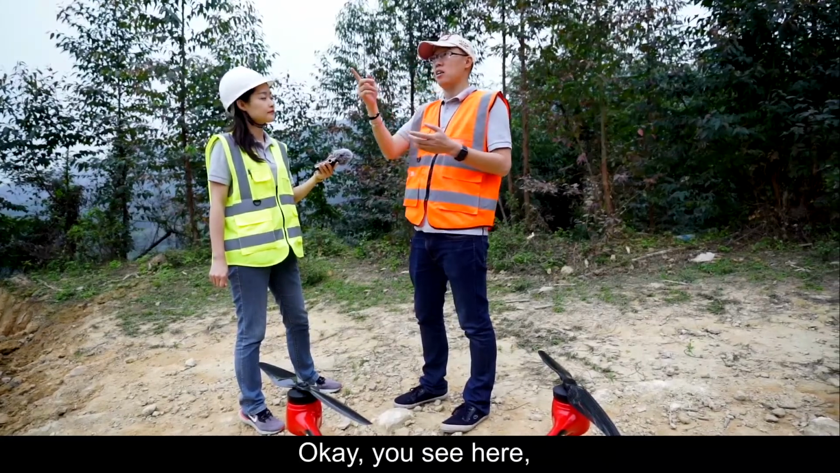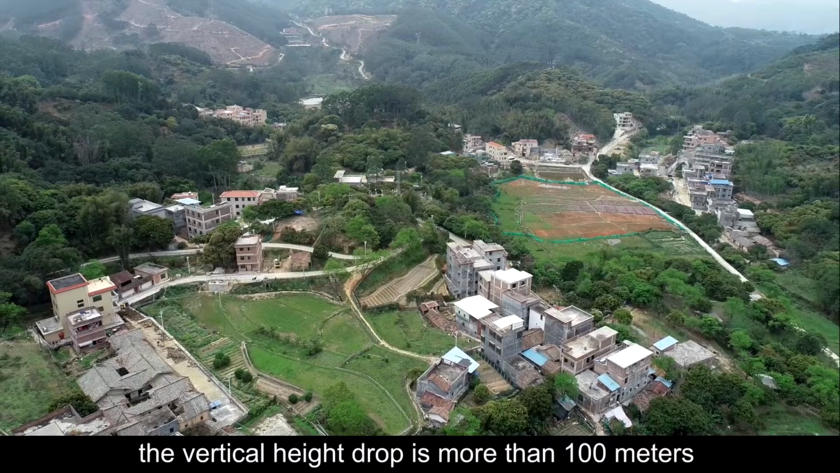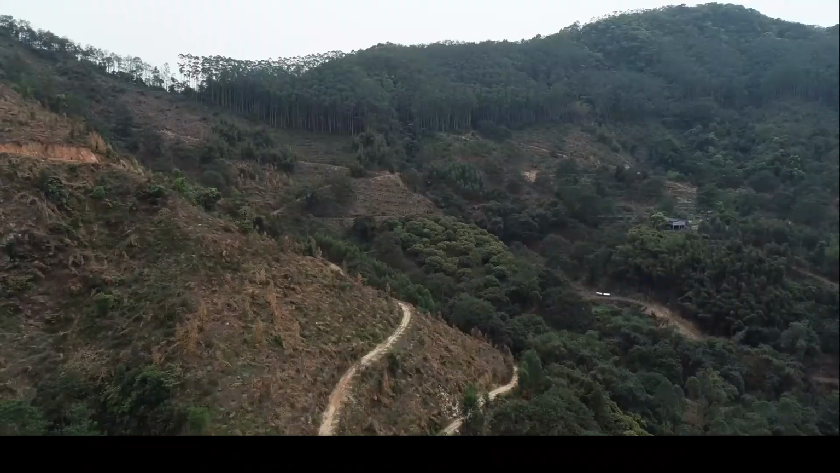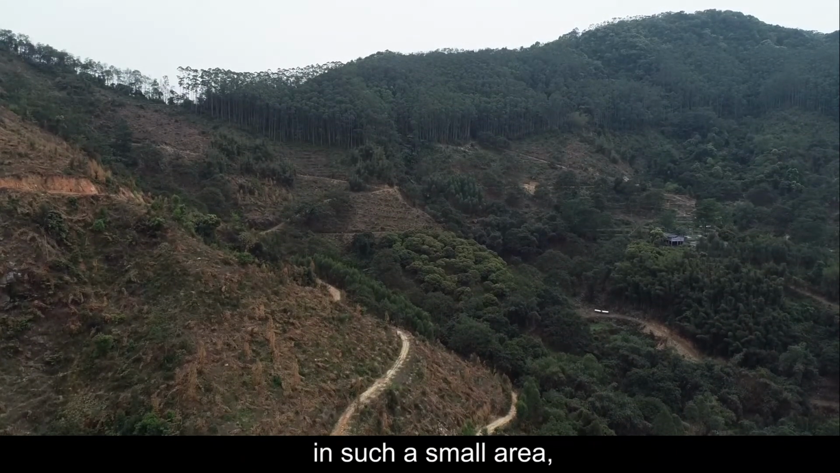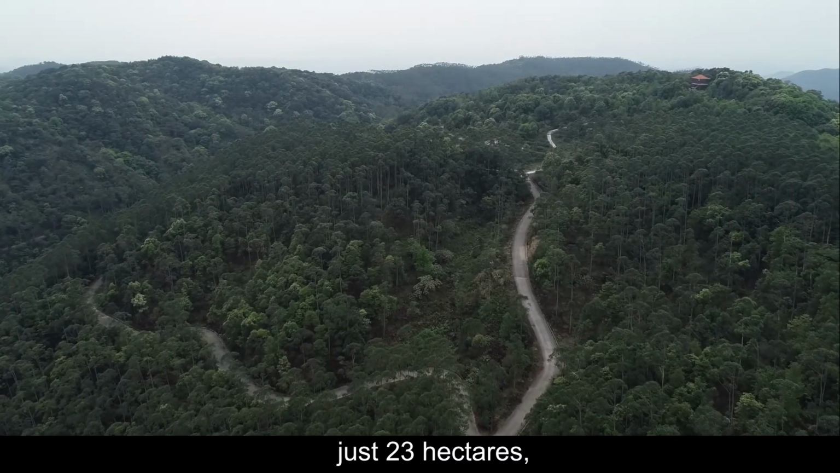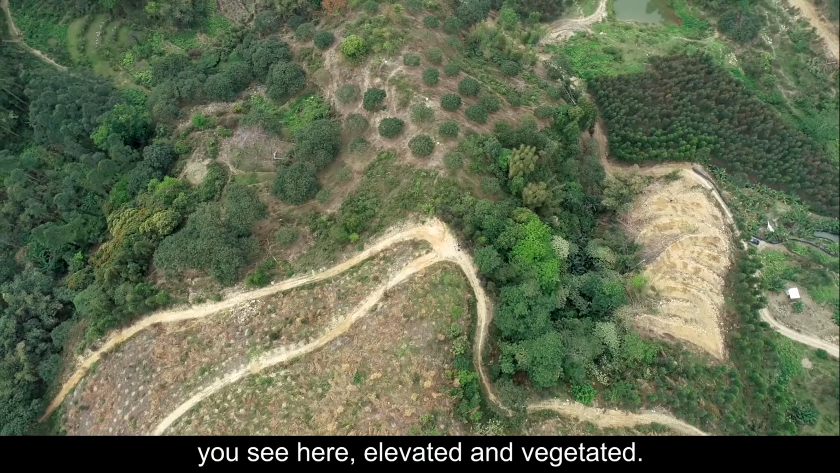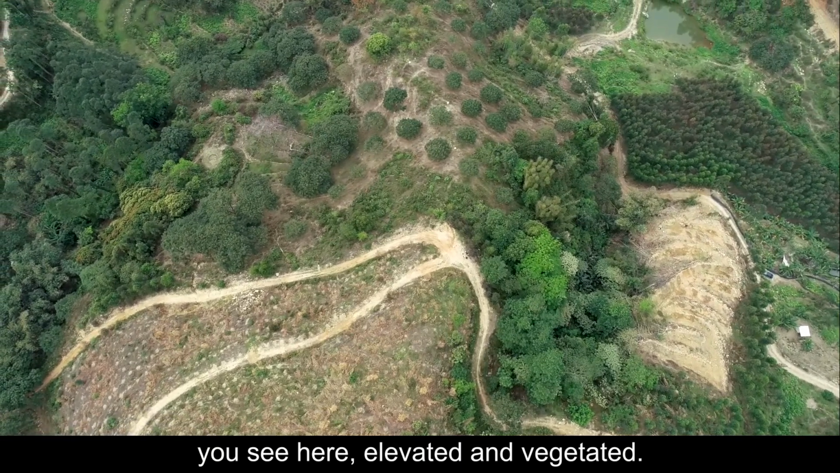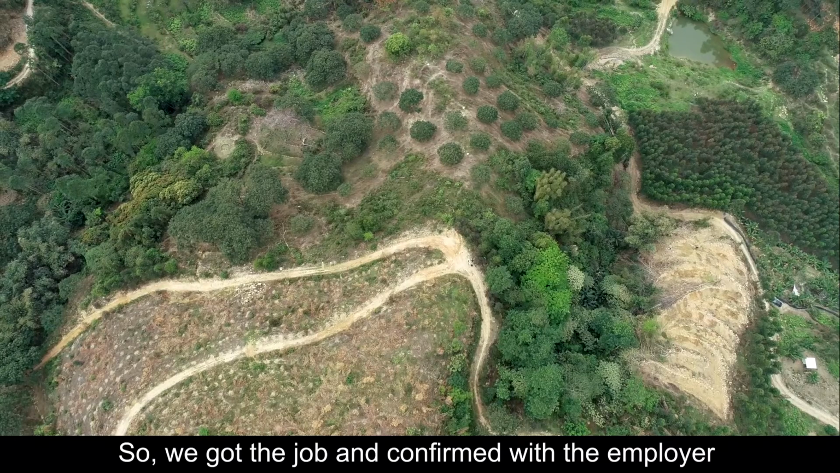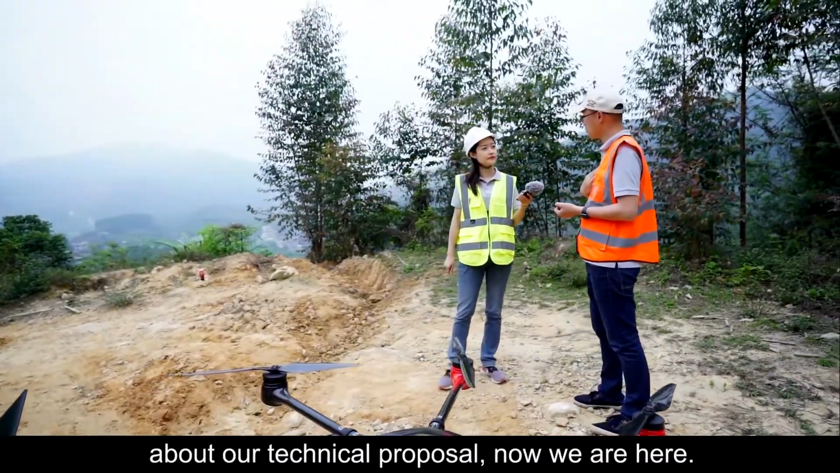You see here, the vertical height drop is more than 100 meters in such a small area. Just 23 hectares. But you see here, elevated and vegetated. So we got the job and confirmed with the employer about our technical proposal.